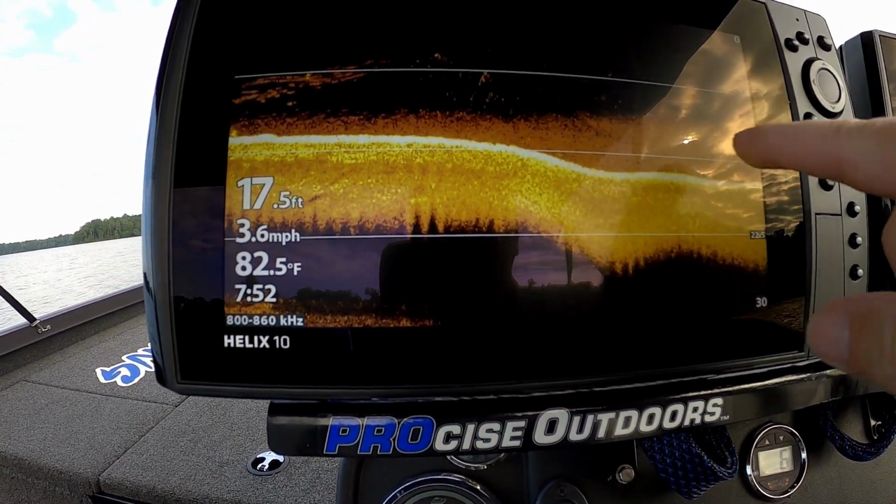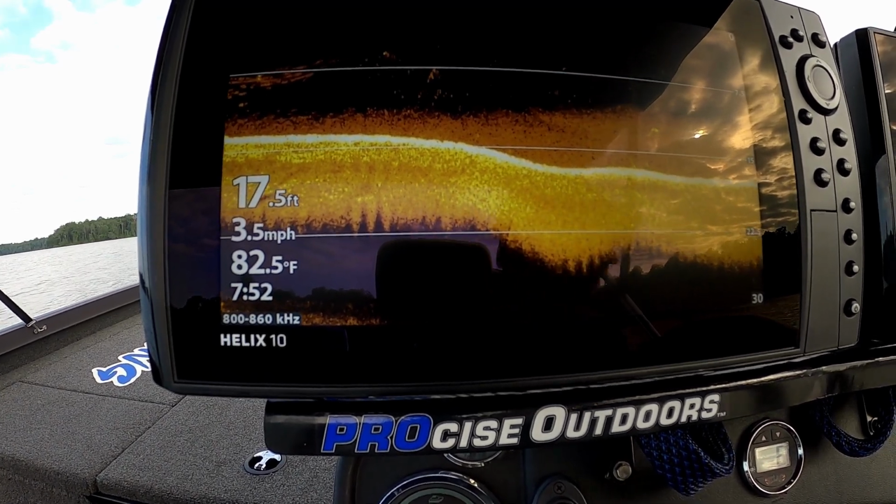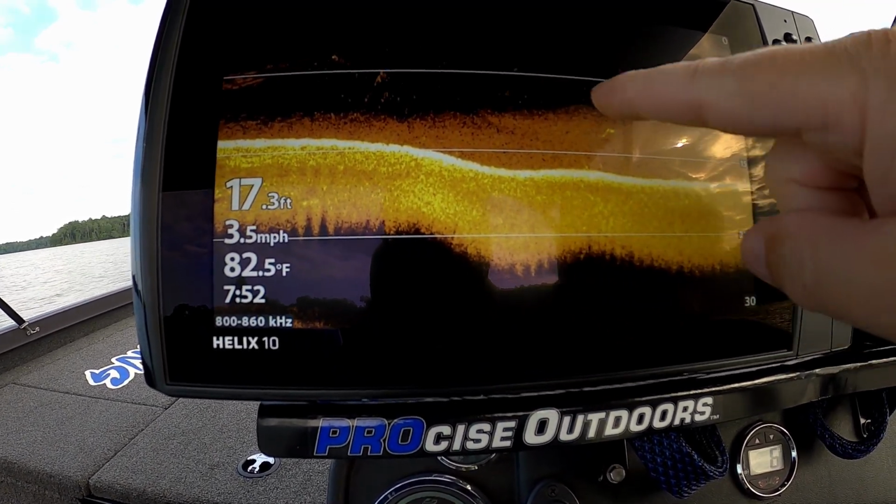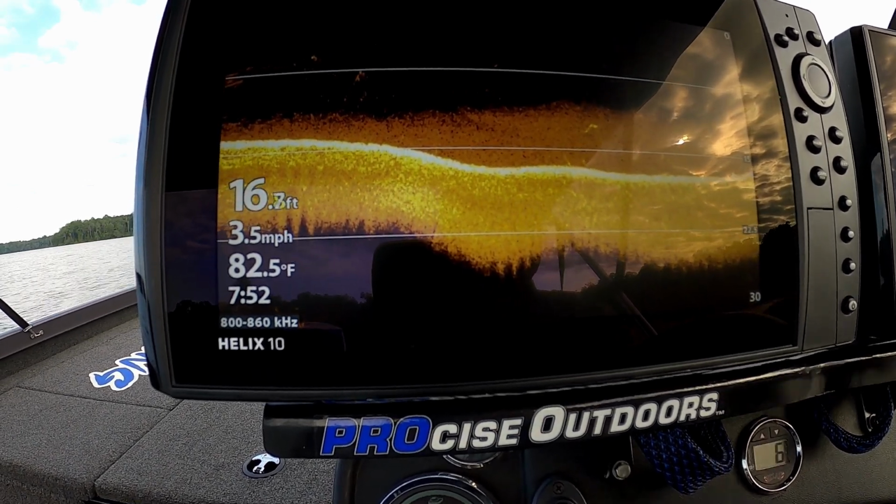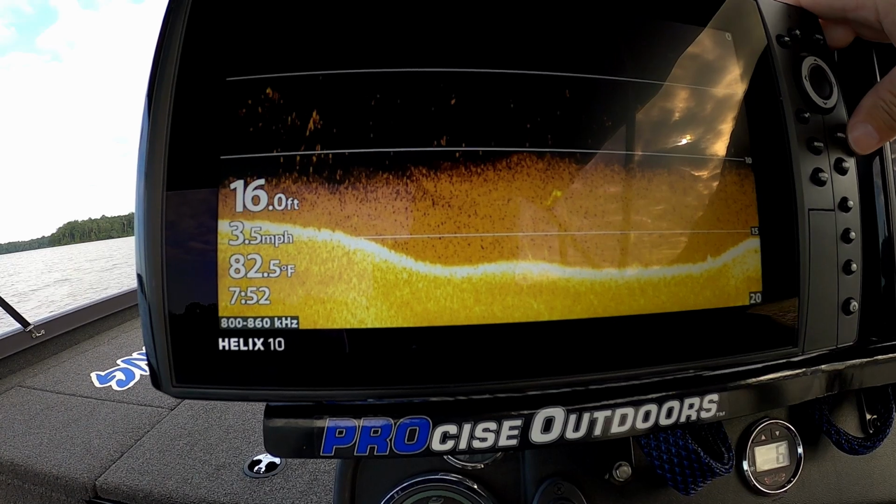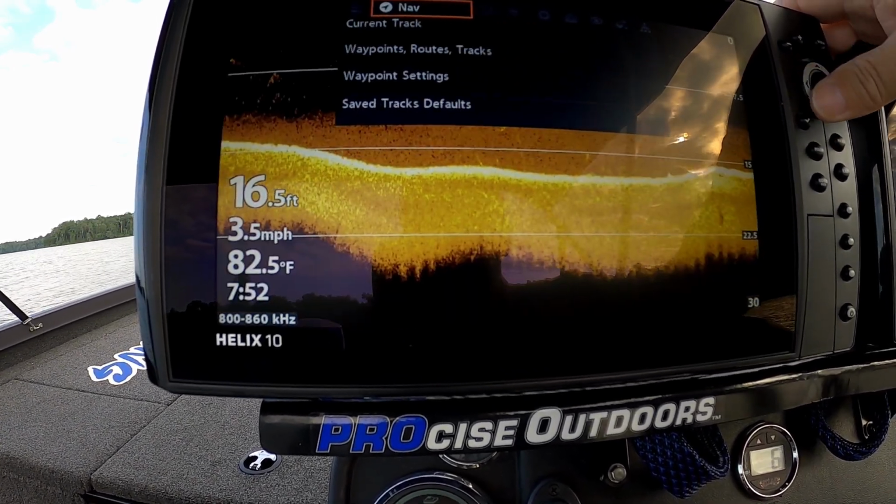And I can see already I have got so much silt in the water right here that I can't hardly see anything right now. You see that? So we're going to ease out here and I'm going to play with the settings on this down scan real quick. We're going to see what we can do.